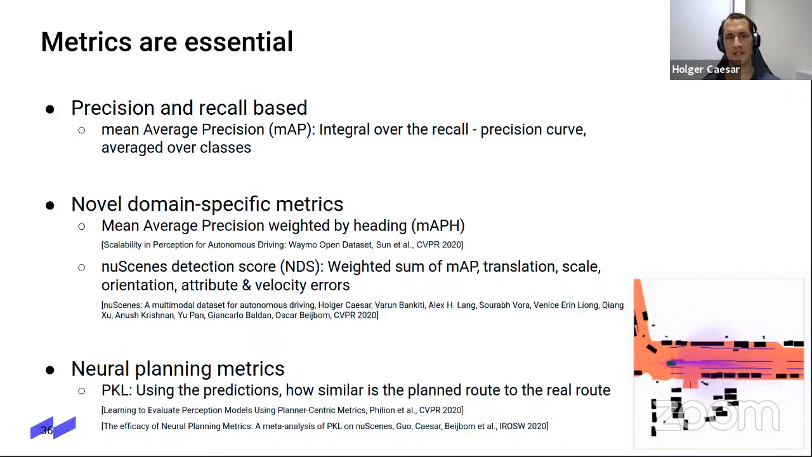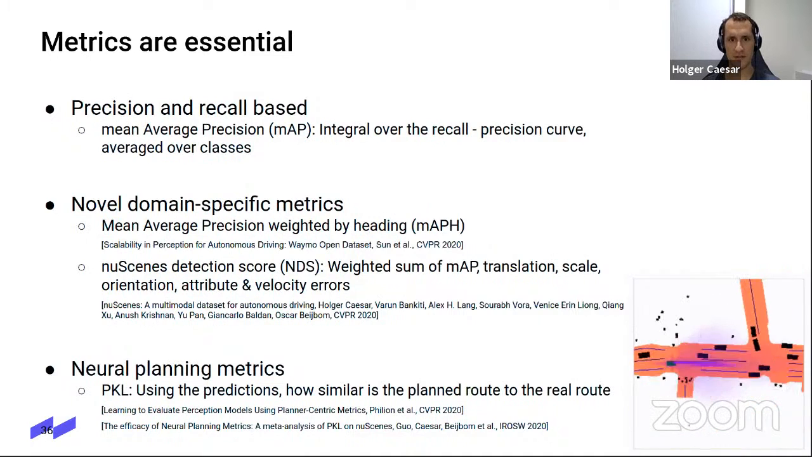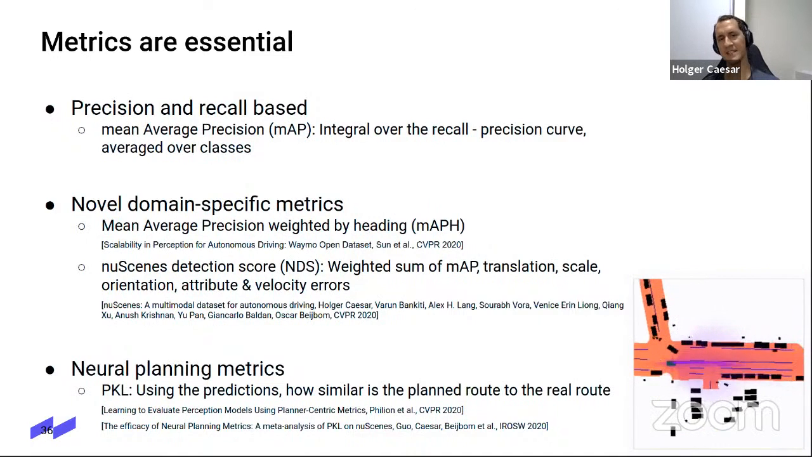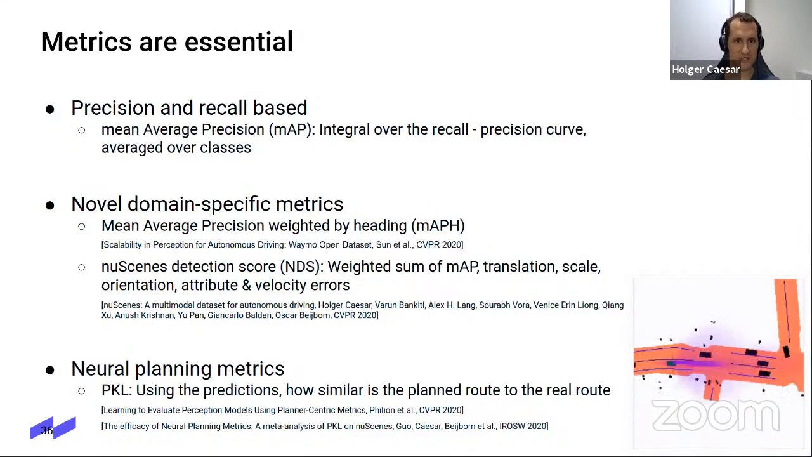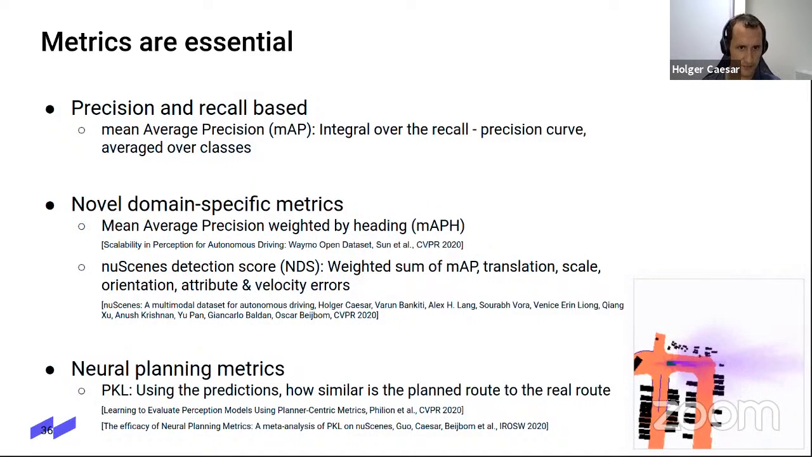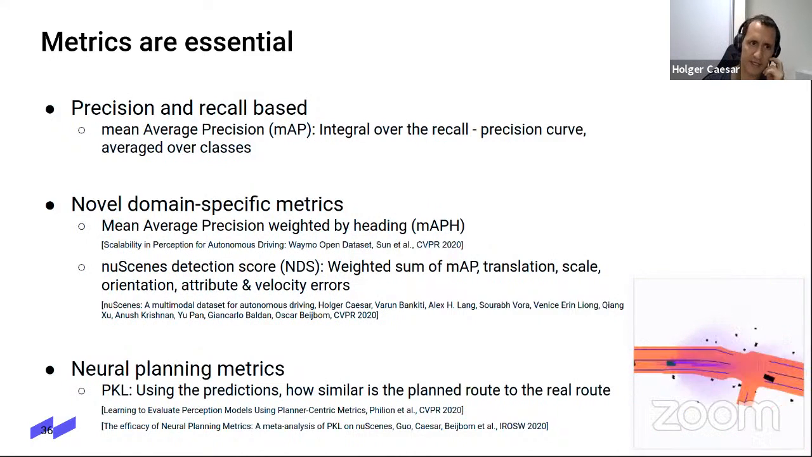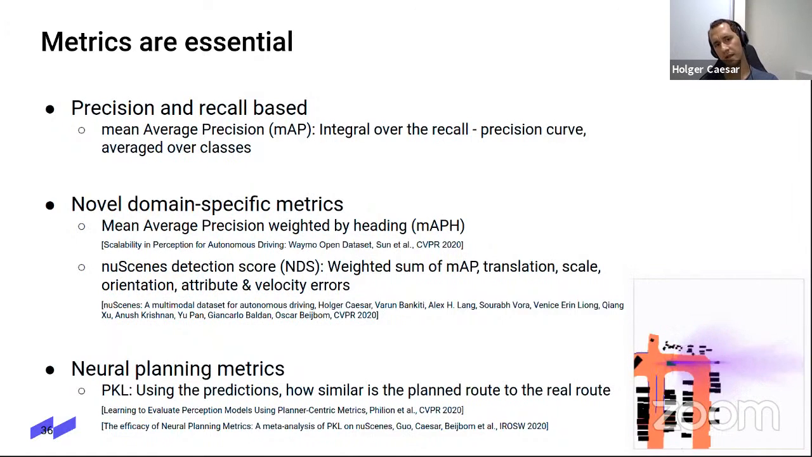Especially attribute and velocity was something that were never taken into account. And it's really important for us in an autonomous vehicle to estimate the velocity reliably. So that's why we introduced this metric, which kind of compounds all of these factors into one. And something else is the neural planning metrics. That's a very interesting idea.